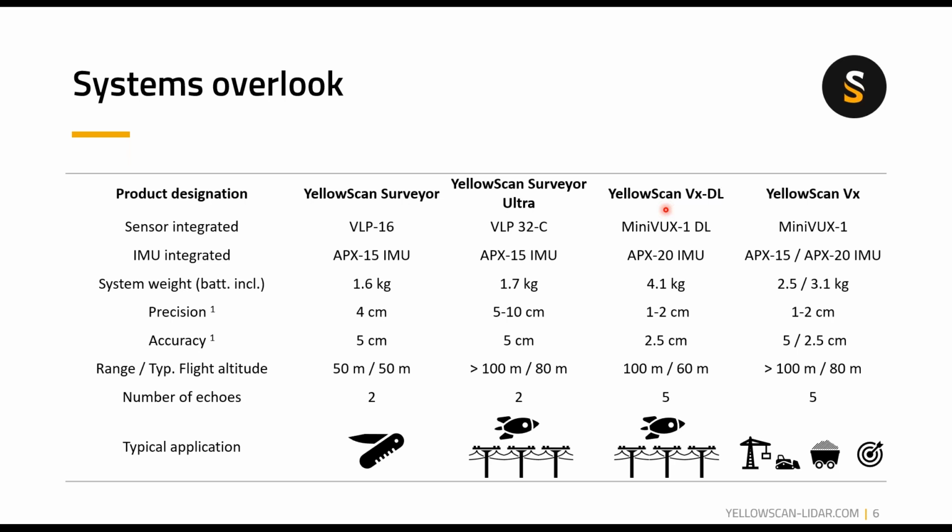But you're looking at way better precision and accuracy numbers. You're looking at 1 to 2 centimeter precision and 2.5 centimeter accuracy at nadir at 50 meters. Typically, you want to fly this system at 60 meters with a range of about 100 meters. Being a Riegl sensor, it's very famous for its number of echoes too. It has 5 echoes. It is shooting 100,000 points per second, but focused and channeled downward looking. So typically, this is the superstar of the corridor mapping, really.